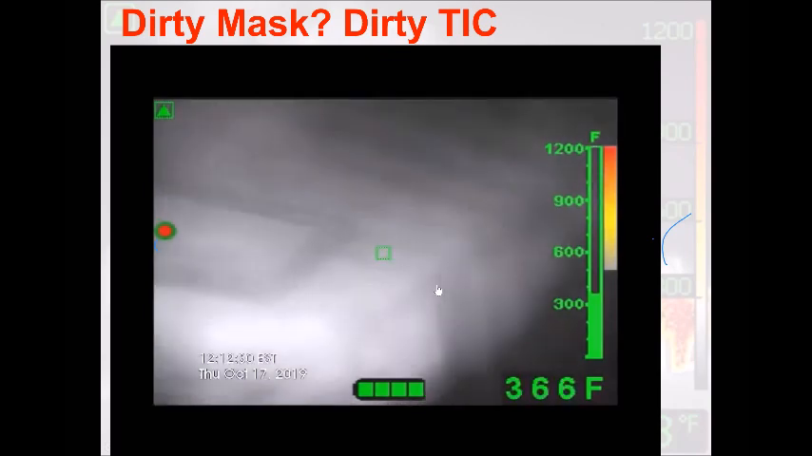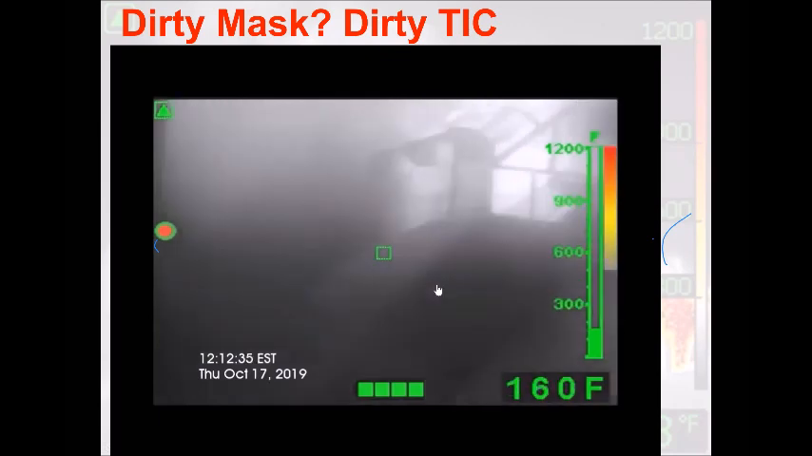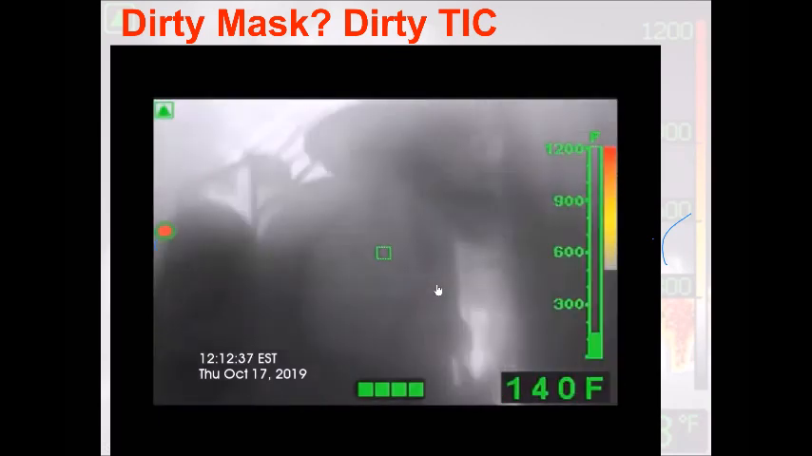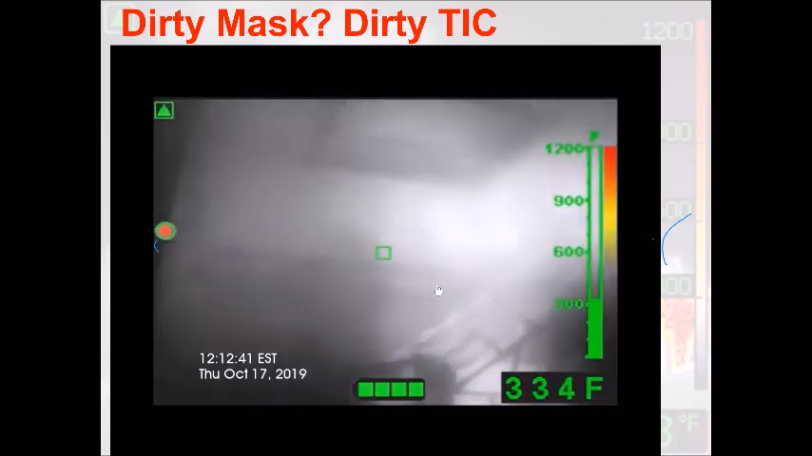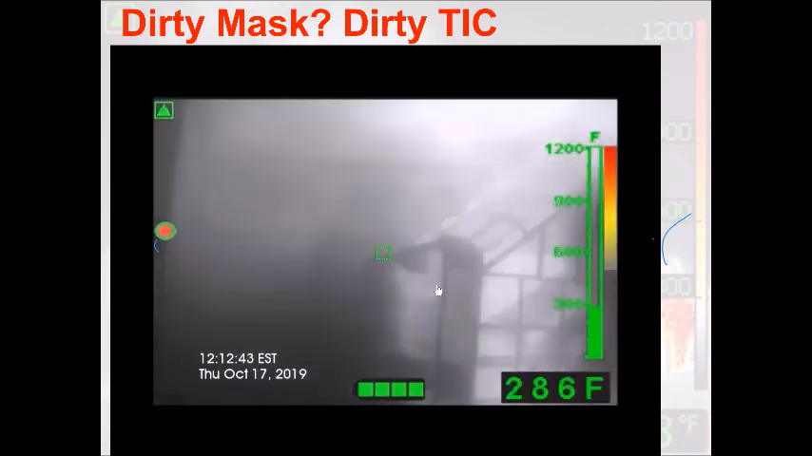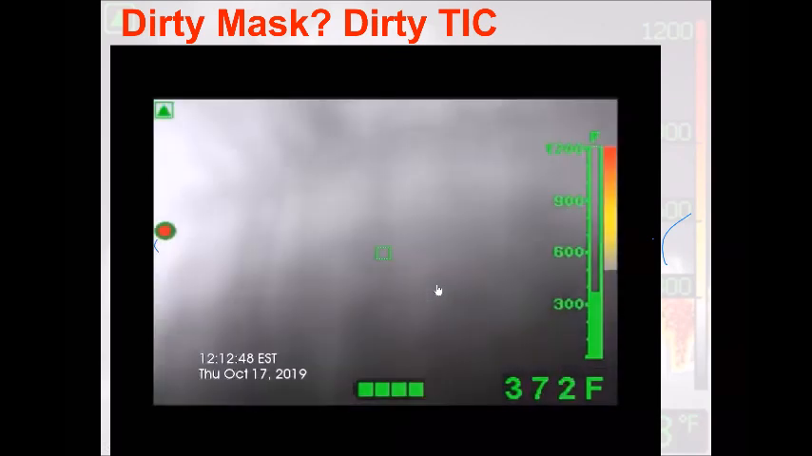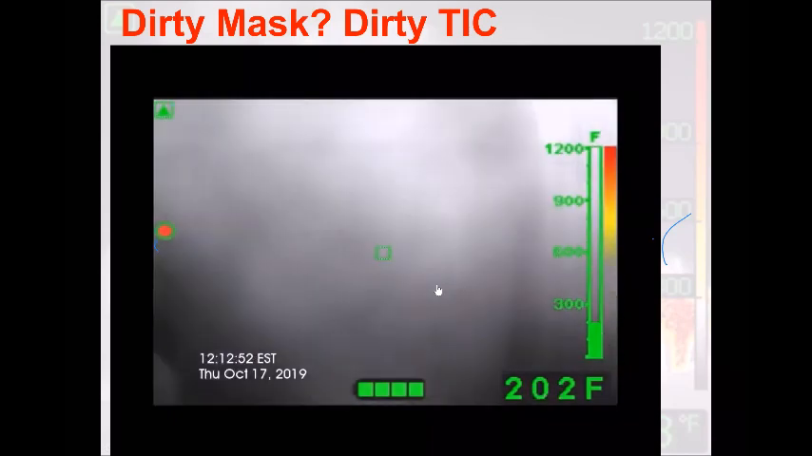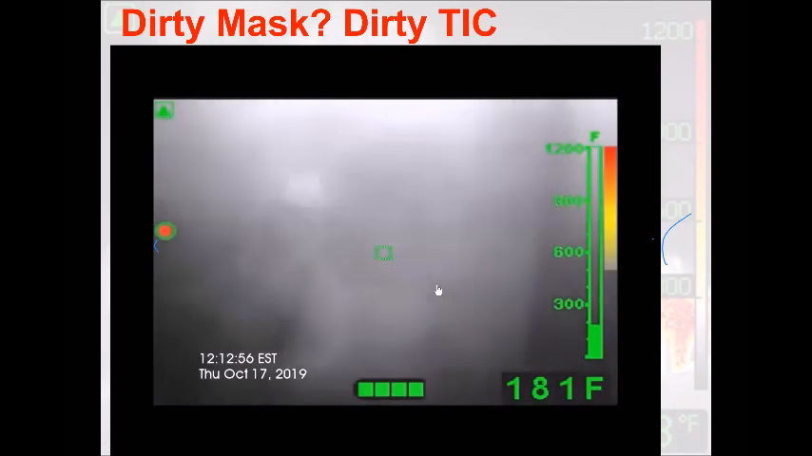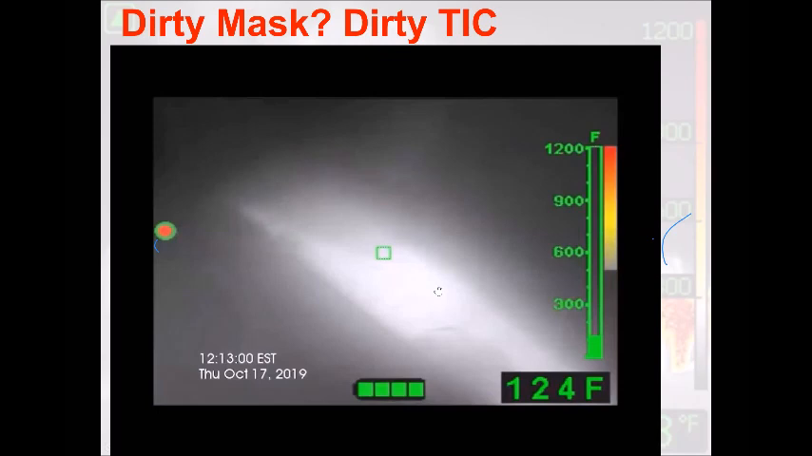And then I finally realize, hey, I should probably wipe my face piece and my thermal imaging camera. You can hardly see your partner. Partner's blending in the background. And then I wipe the camera.